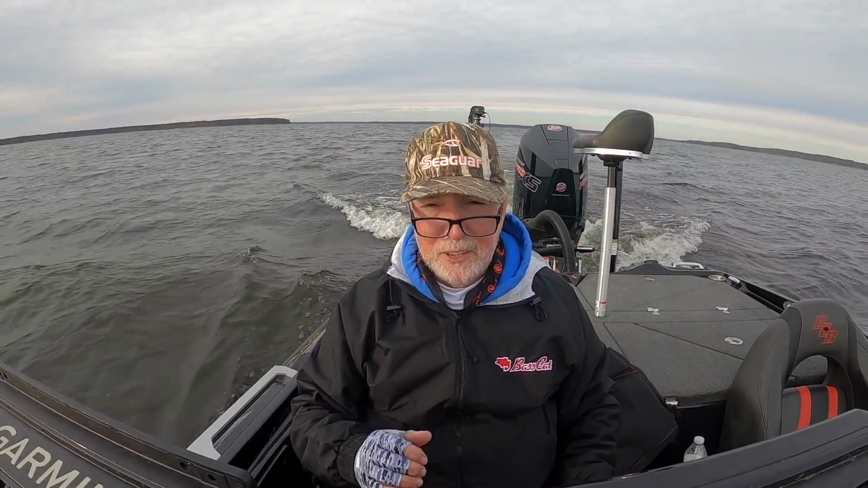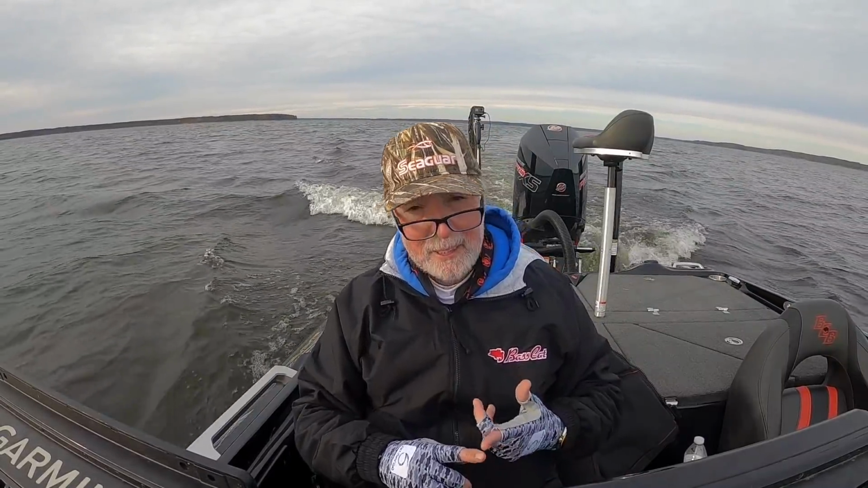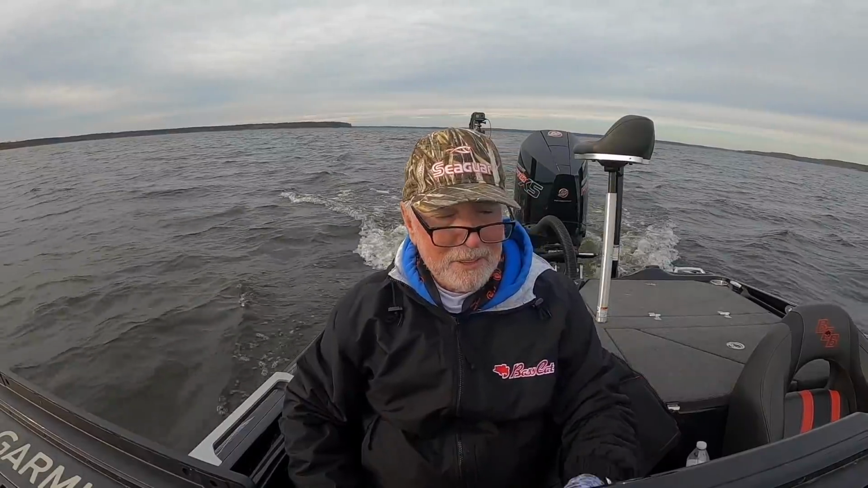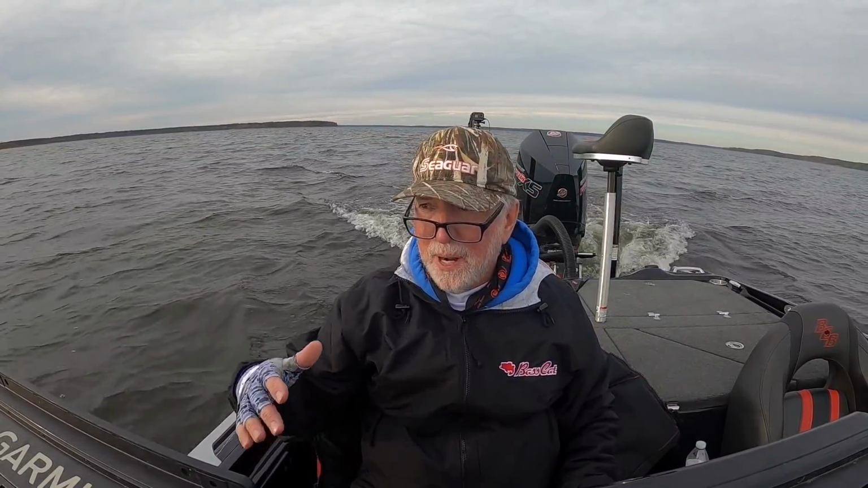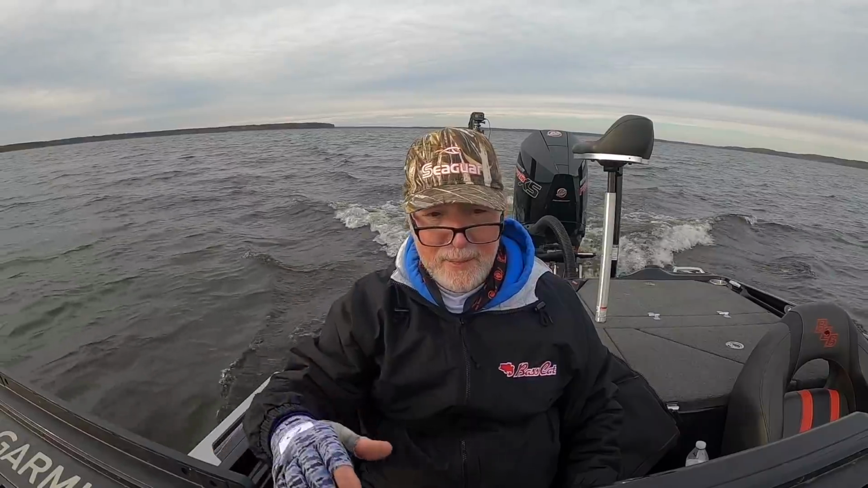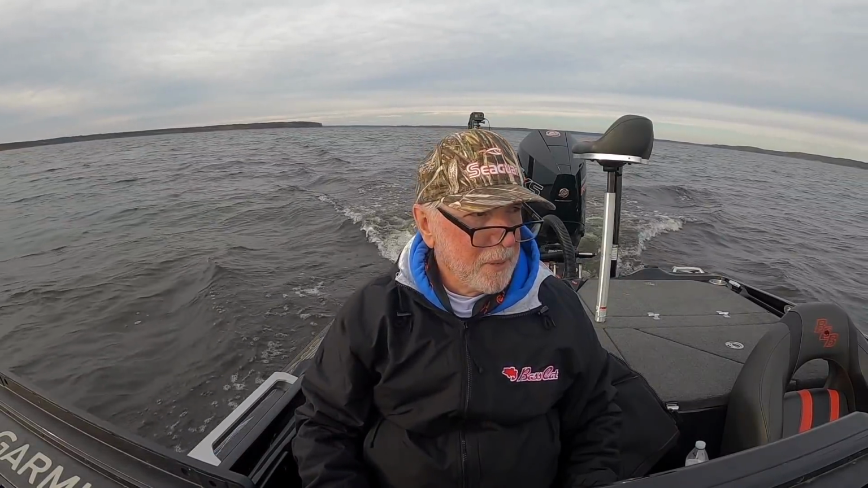So I don't think it's just quite cold enough yet for the trap bite, chatterbait bite, jerkbait bite. There's nothing really shallow for them to get on other than shallow brush piles and stumps. The hay grass and the hydrilla is just too shallow.